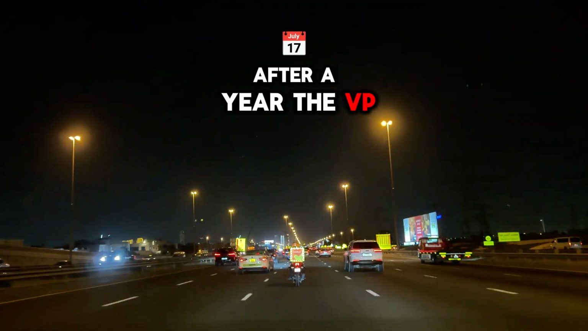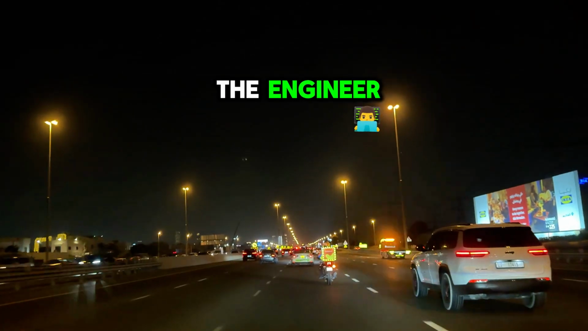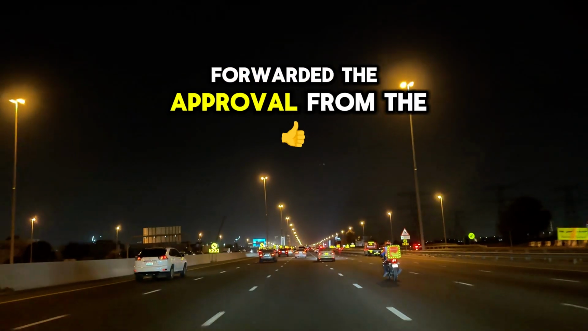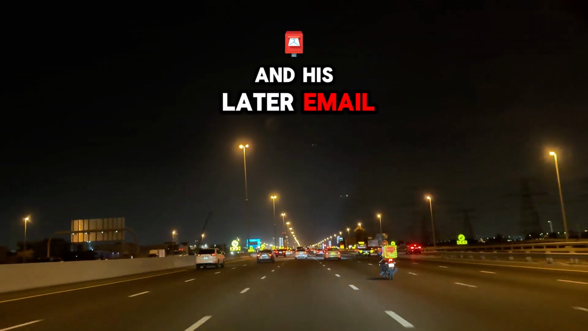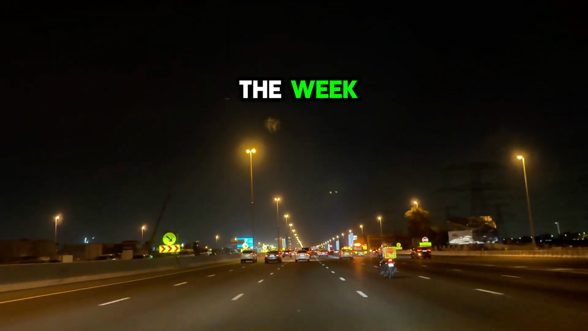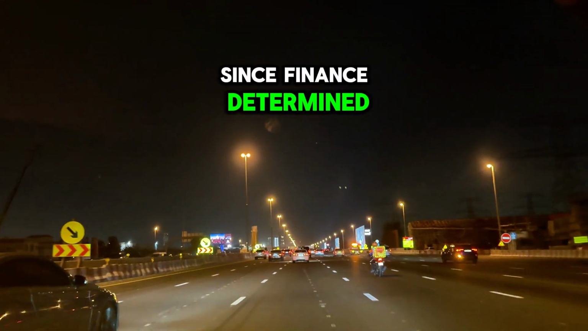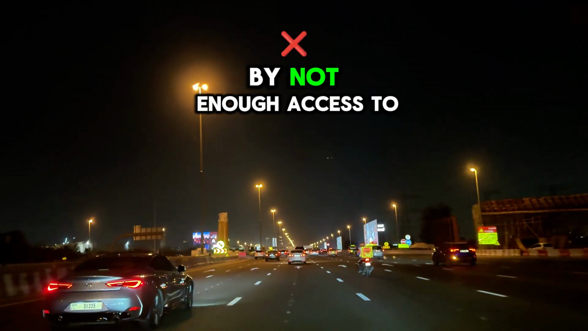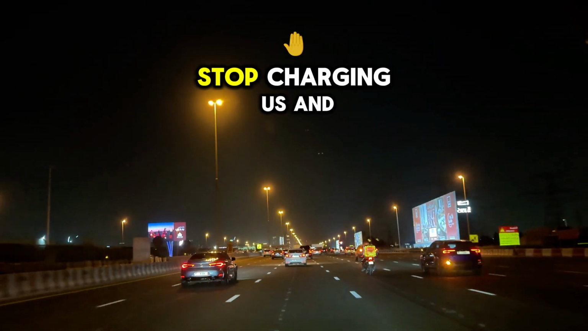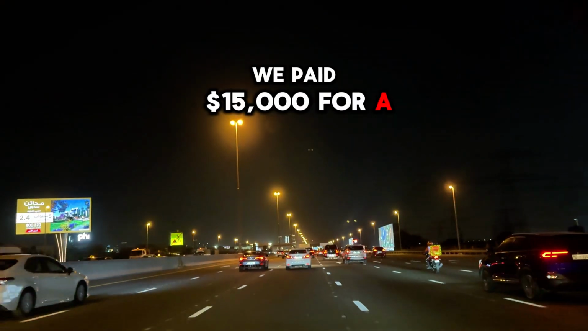After a year, the VP of Finance asked about this recurring contract line item. They called the engineer who had originally started the contract. The engineer helpfully forwarded the approval from the engineering VP, and his later email asking to buy it, and the VP's reply, where he demurred. By the end of the week, this toy was ours. Along with a second one, since finance determined that product rollout was being affected by not enough access to the equipment. Hitachi just gave us the first one. Stopped charging us, and never asked for it back. We paid $15,000 for a second one.